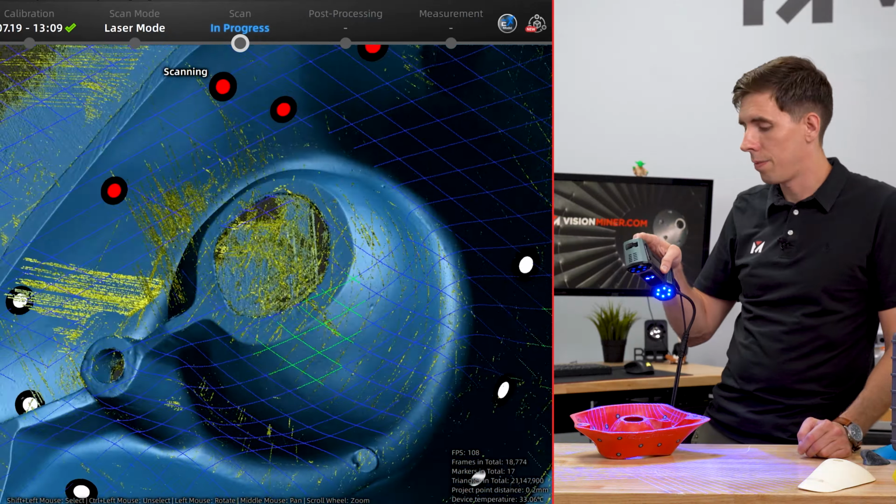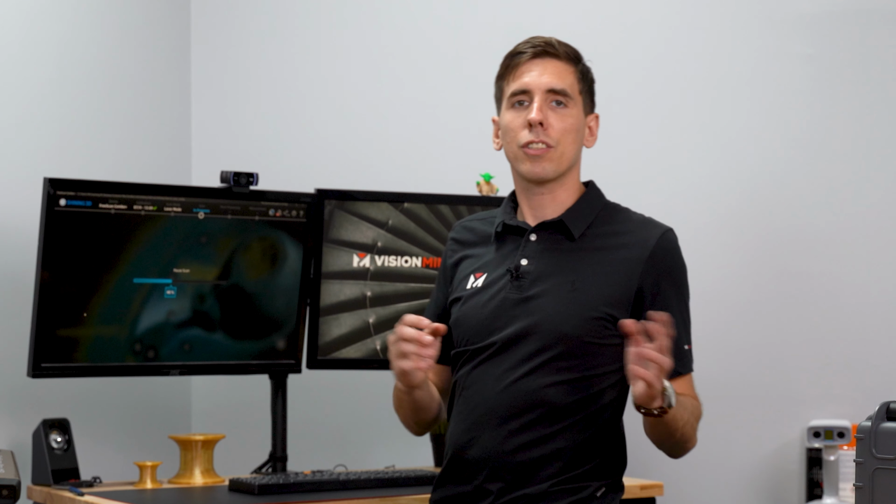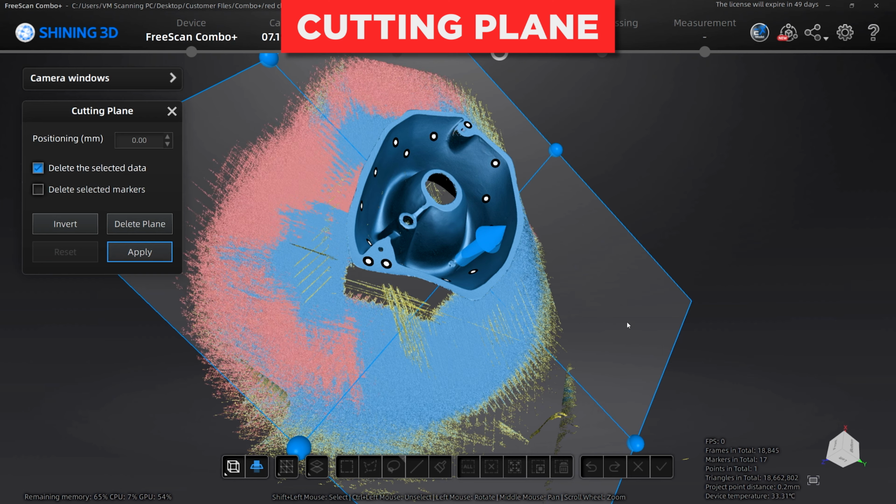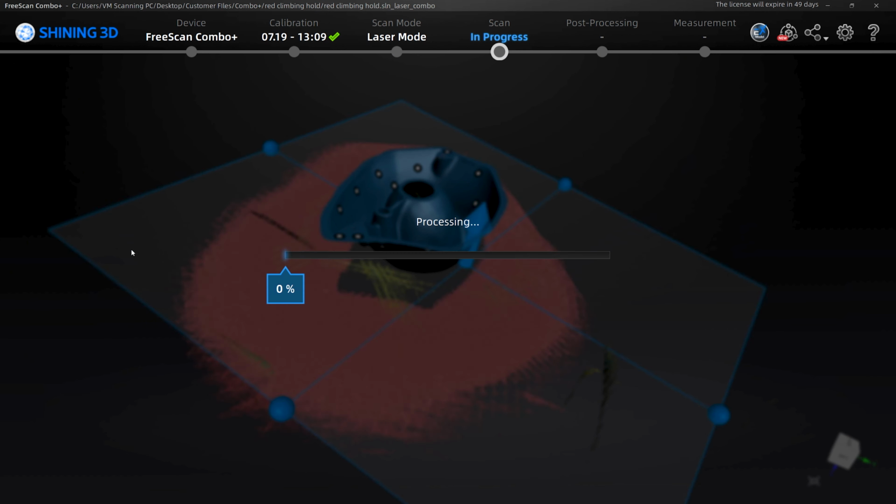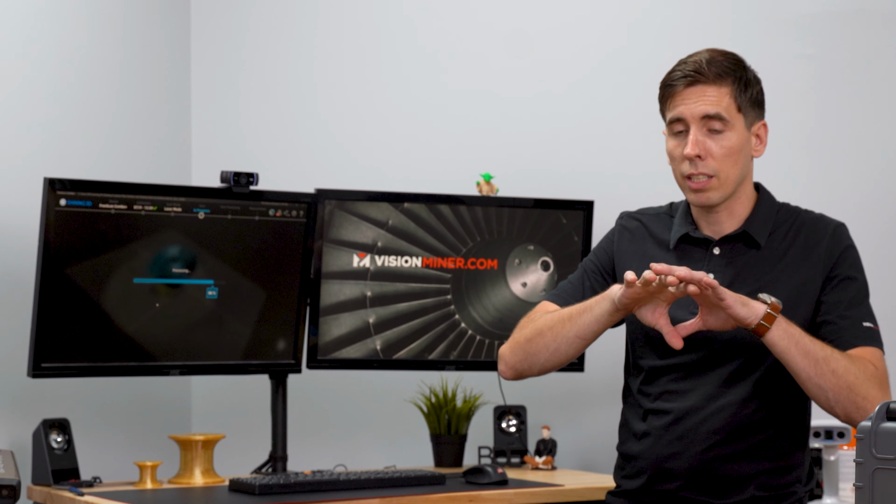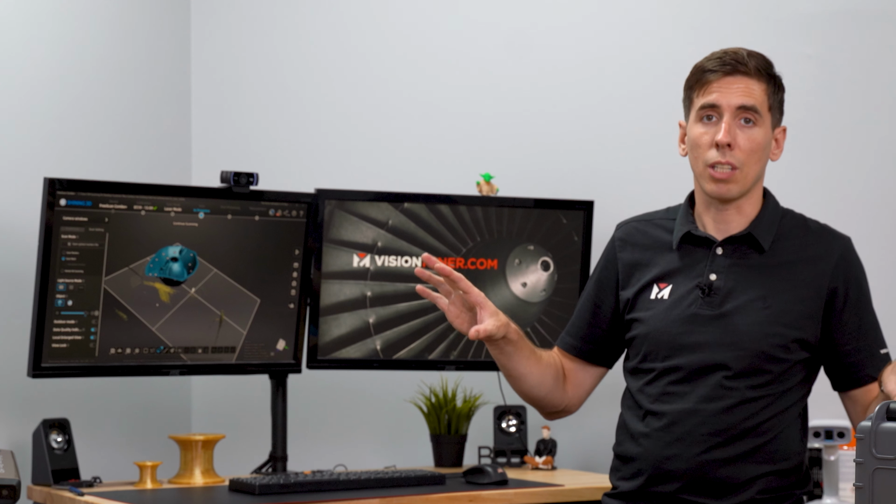Okay. Plenty of stuff going on here, lots of extra scan data. Let's go in and clean it all up real quick. All right, so first things first, I always like to grab my cutting plane. Let's get rid of that whole surface down there. Almost effortless, hit apply. And then my next move is gonna be the connected domain tool. So I'm gonna select part of the part, and then connected domain to select just the part, and then invert that to delete everything that's not the part.